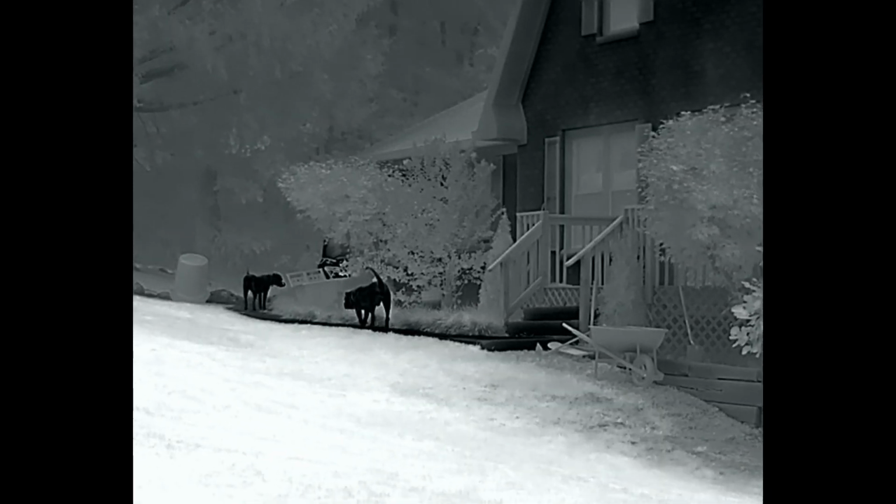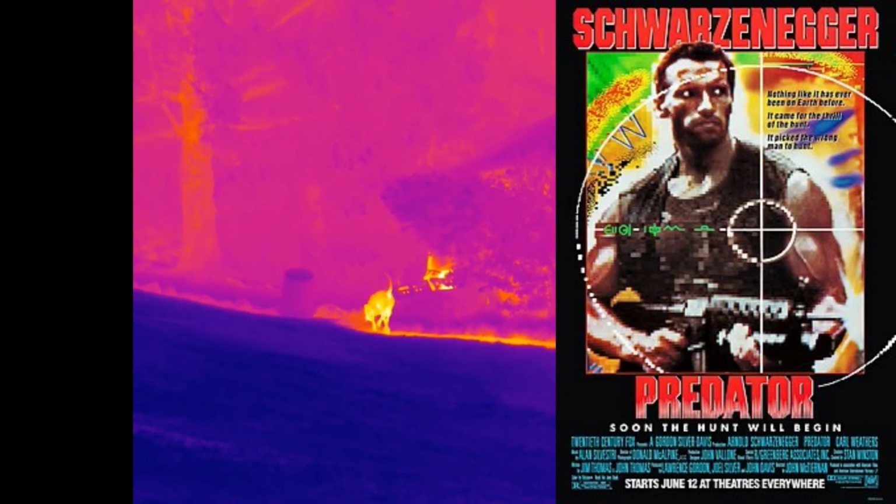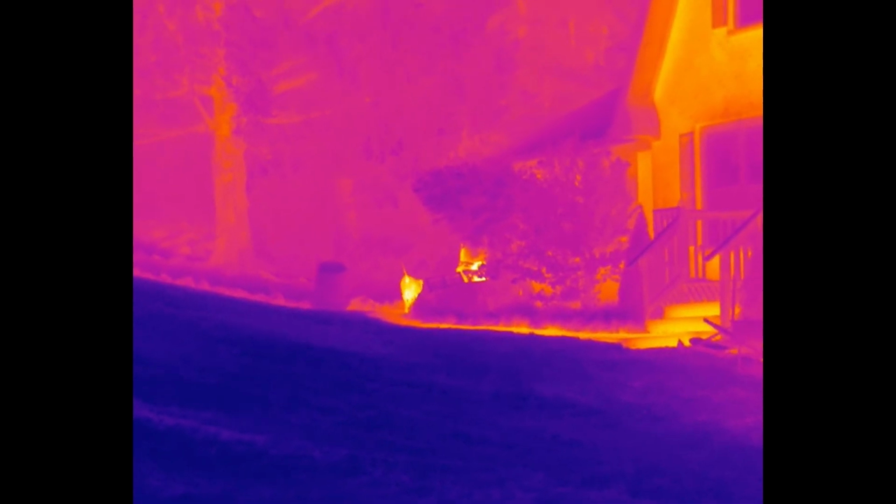Red hot. A lot of people like that one. That's color, Predator stuff right there. And then white hot. Obviously, white hot's the easiest to spot and target with.